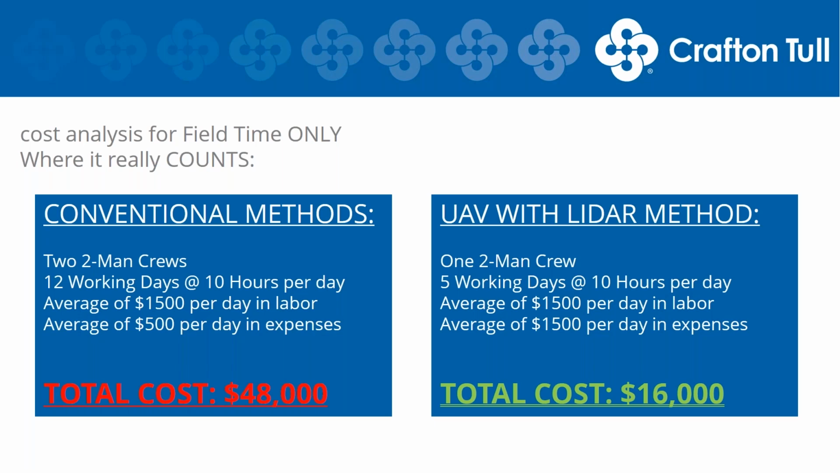$48,000. With the UAV and the time frame that we were actually able to get this done, we were able to do the field work in 5 days. Same average daily labor cost, a little bit higher day rate and expenses. And we're able to save the client 66% across the board on the field time. That's amazing.